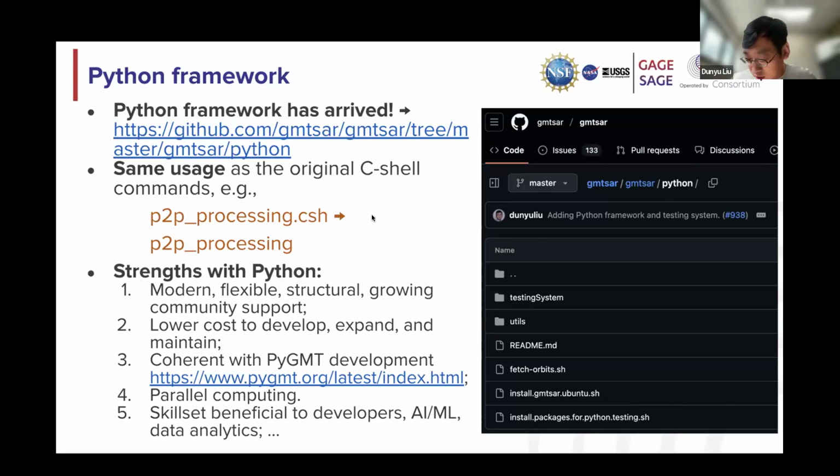And so like Xiaohua mentioned, young generation scientists, they don't like C shell. Maybe not don't like, but they're just more familiar with Python. And also there are a lot of strengths with Python. Like it's modern and flexible, and we can give more structure to the code. And the community support is really good, and it is more interpretable. And also with the Python framework, we can move some redundant parts away and build some kind of hierarchy in the system. It's lower cost to develop, expand, and maintain.